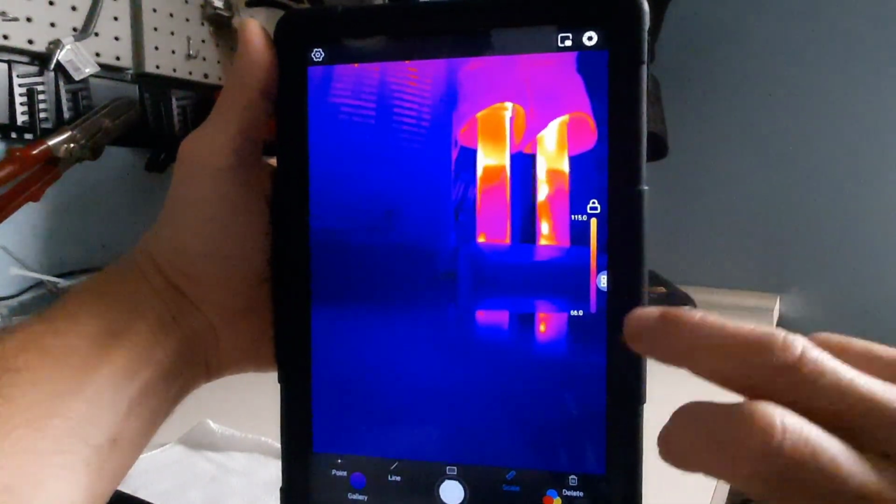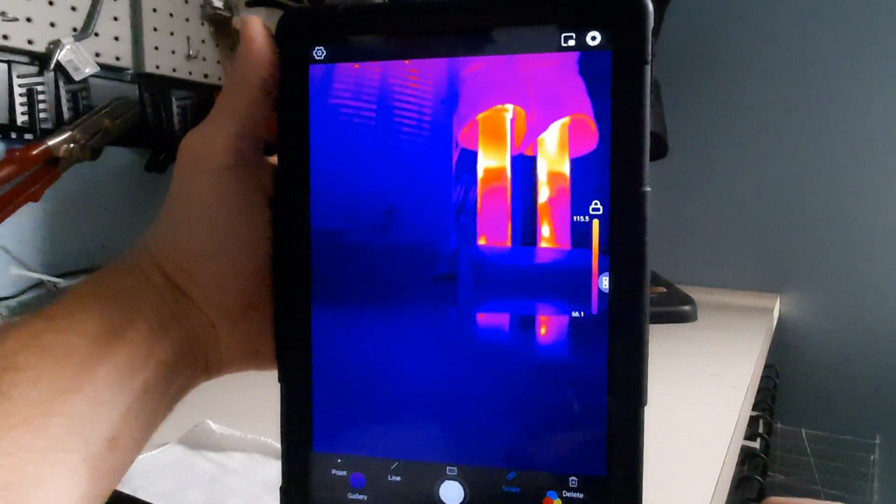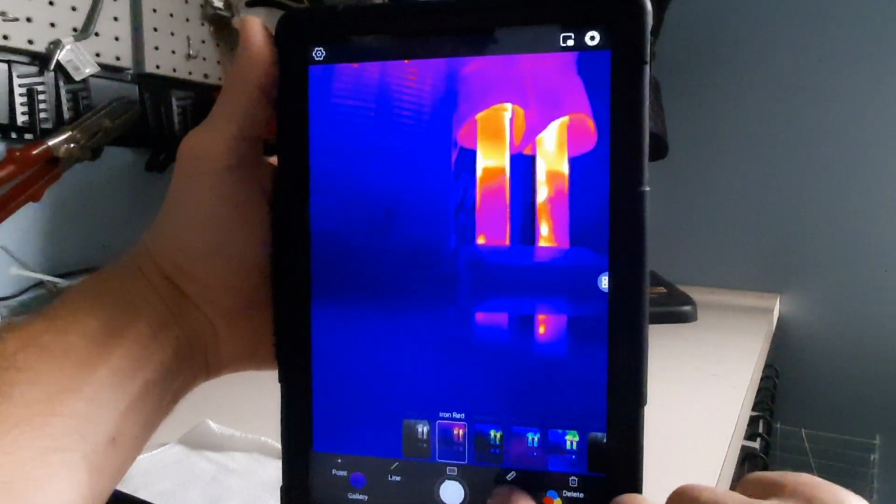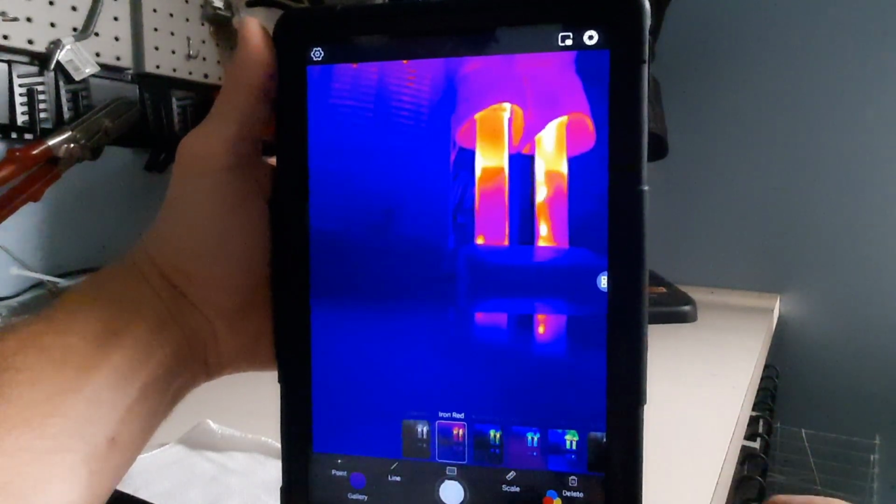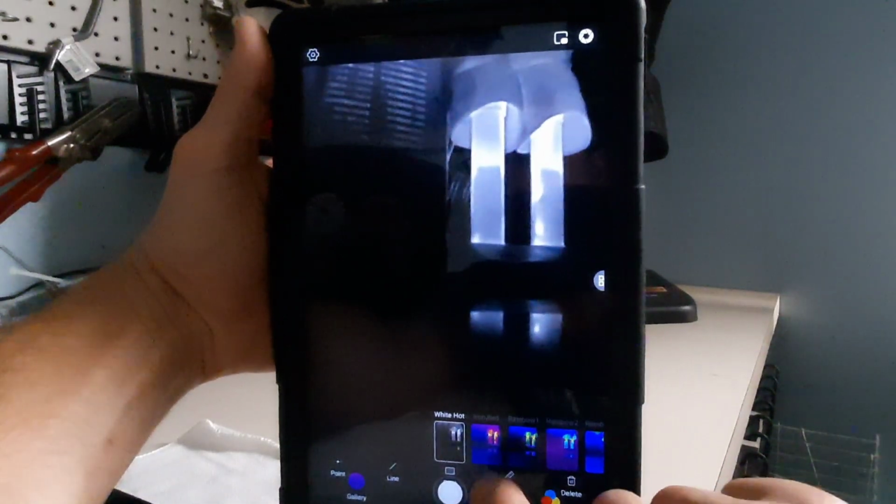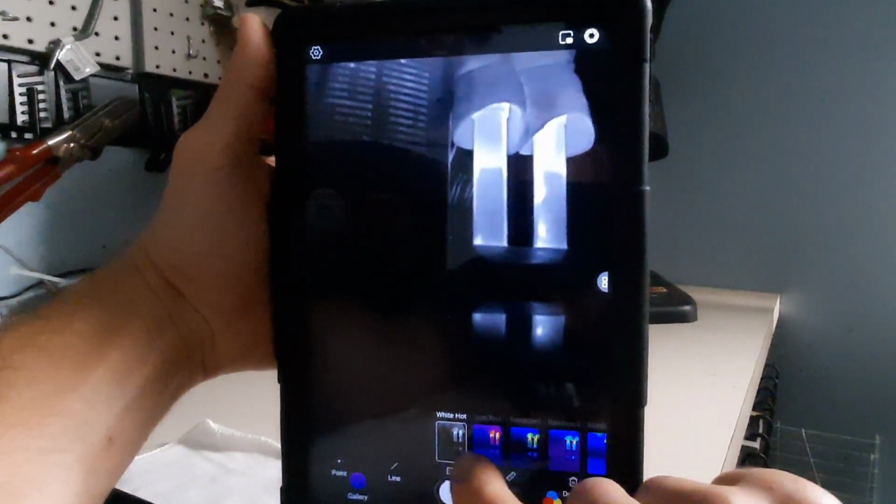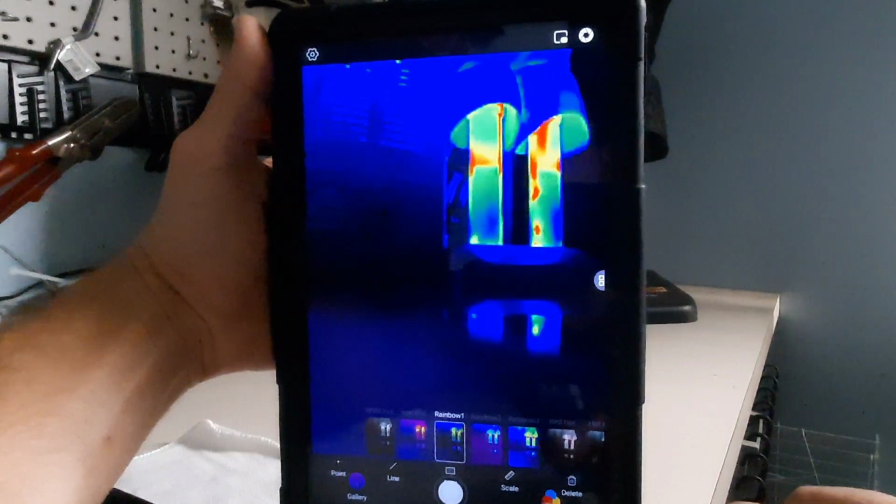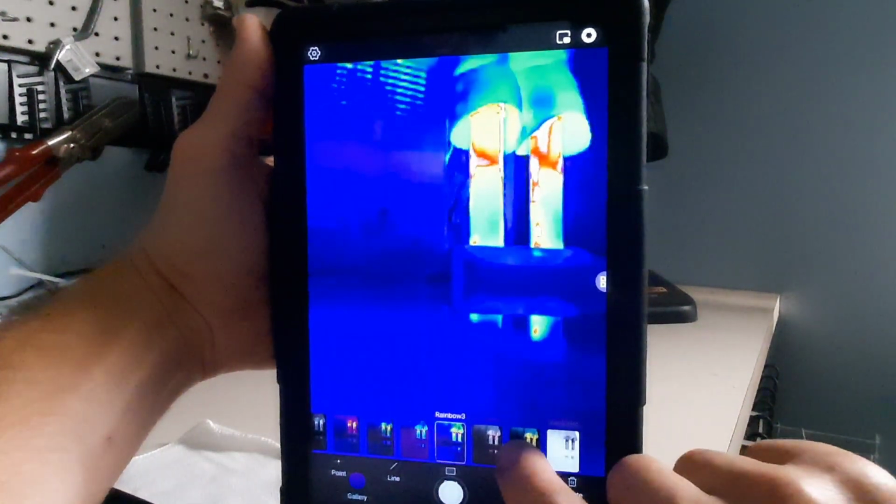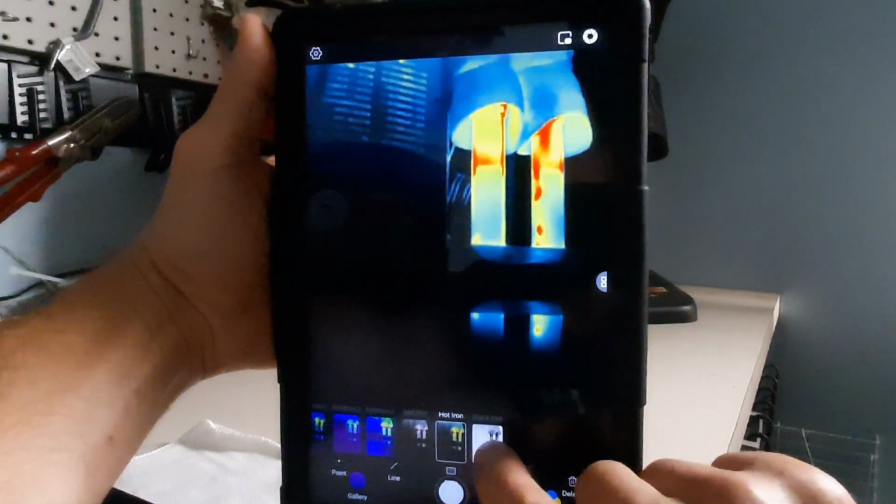The scale will give us the high and low temperatures. And then we can change the palette. You can use a white hot. I like the iron red or the white hot. The rest are just a little bit different from what you're used to seeing, but you do have different options here if you like one better than the other.